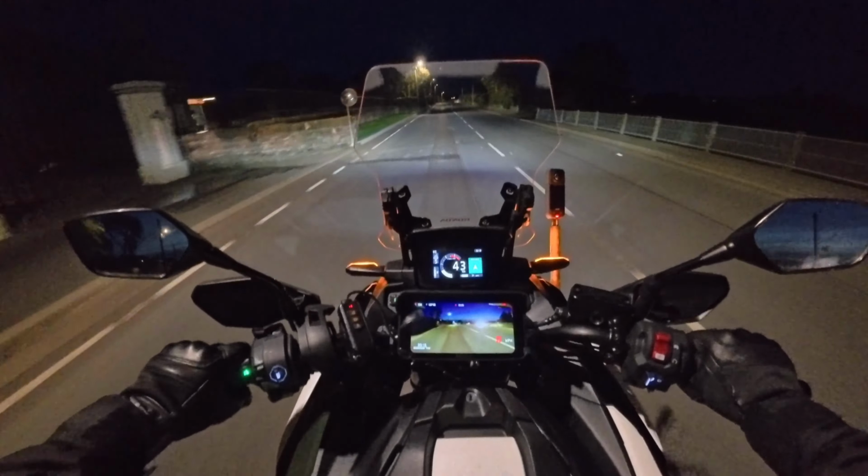It also gives me a chance to try out the Insta360 cameras in the dark as well. See what their nighttime footage is like. They're both set at 4K, so we'll see how that comes out.